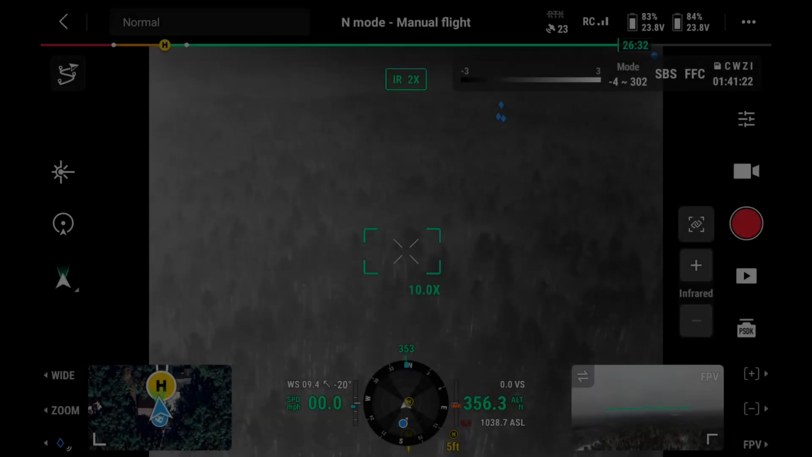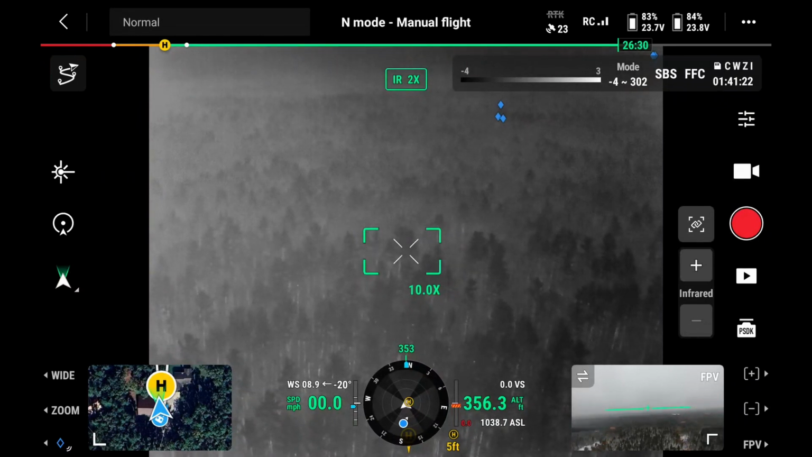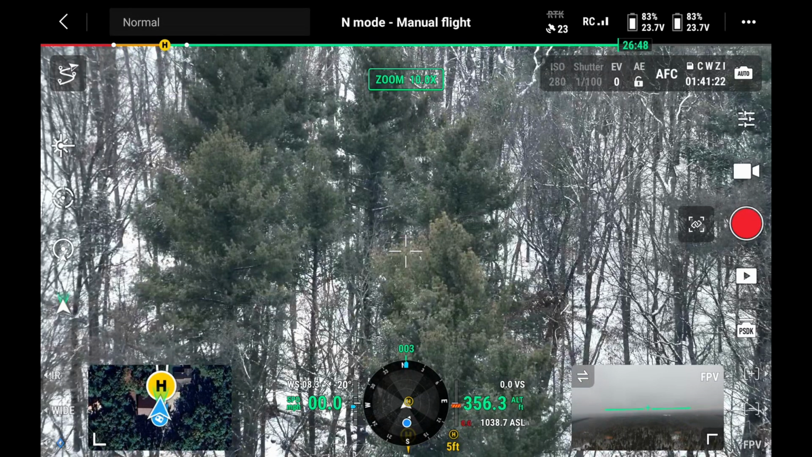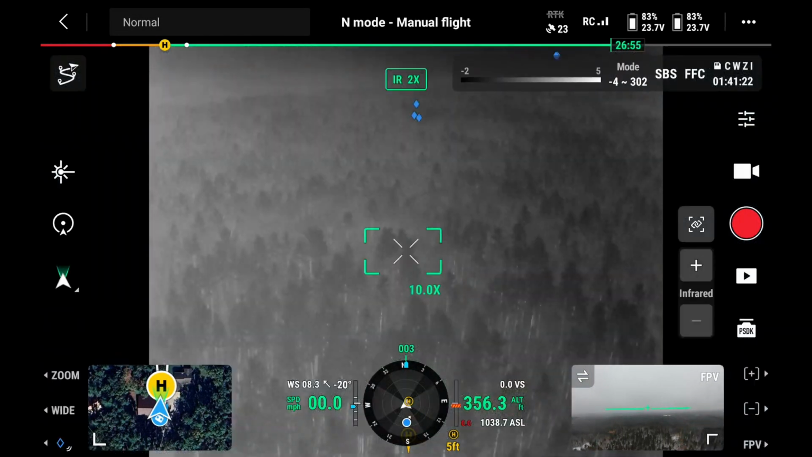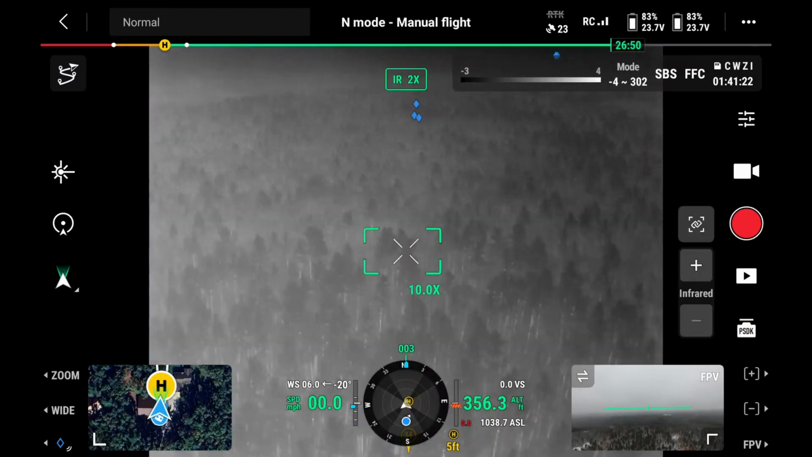Glitching. I'm gonna go up higher. So I'm gonna have more than a couple beers if this works tonight. Check this. That's locked. All right, let's head back.